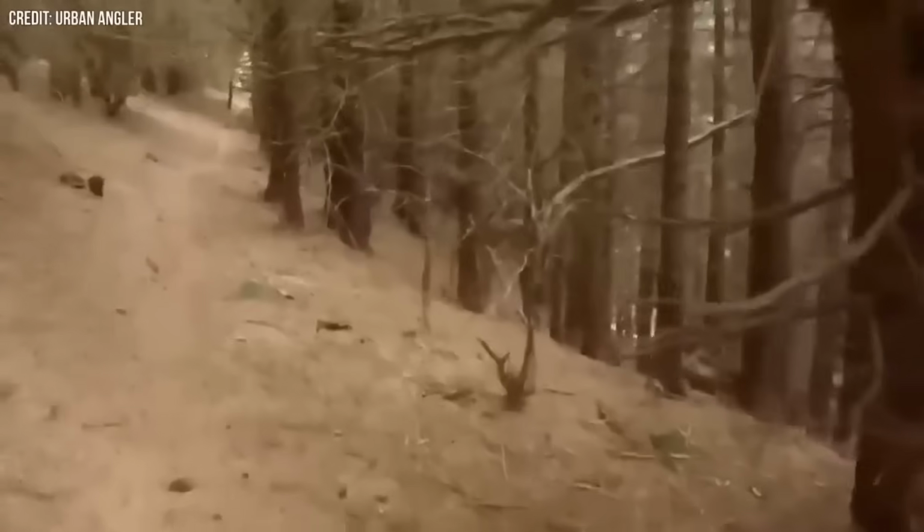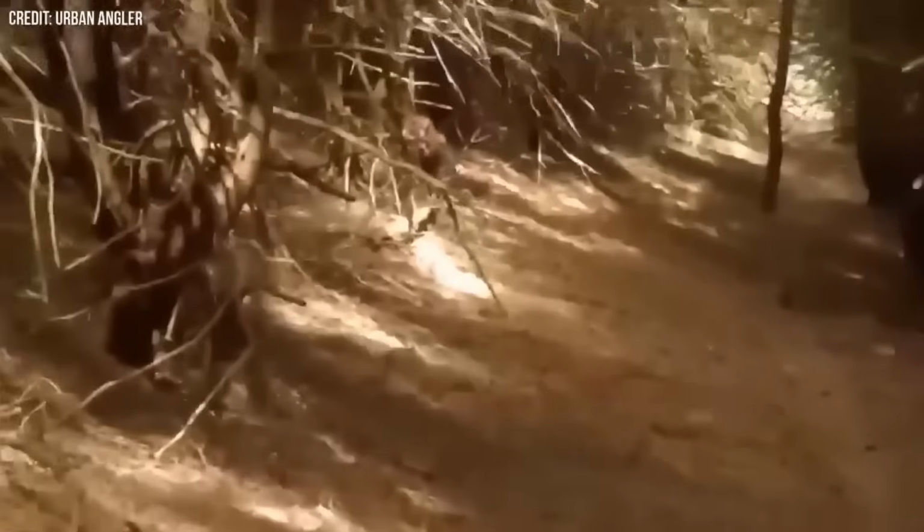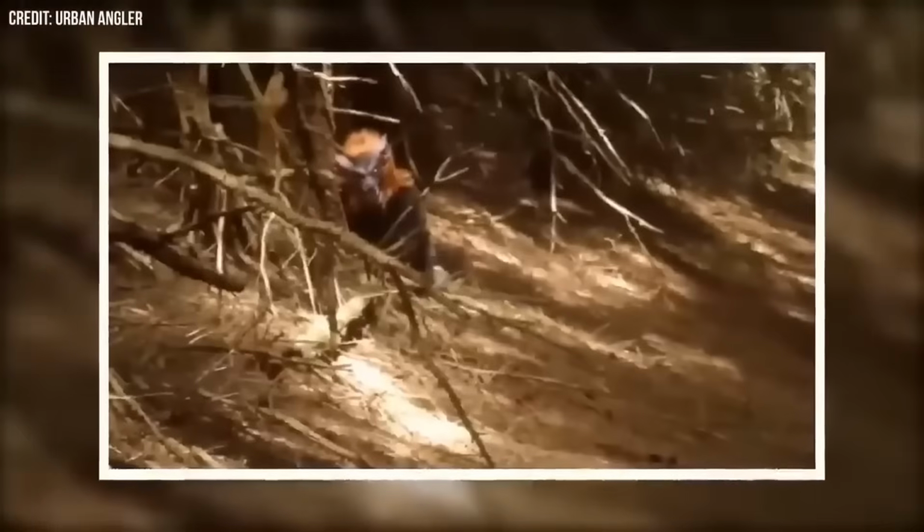It took him minutes to approach the creature as closely as possible, and at the very end of the clip, we get to see the face of the being. To be honest, it looked more like a man wearing a mask than an actual dog man.